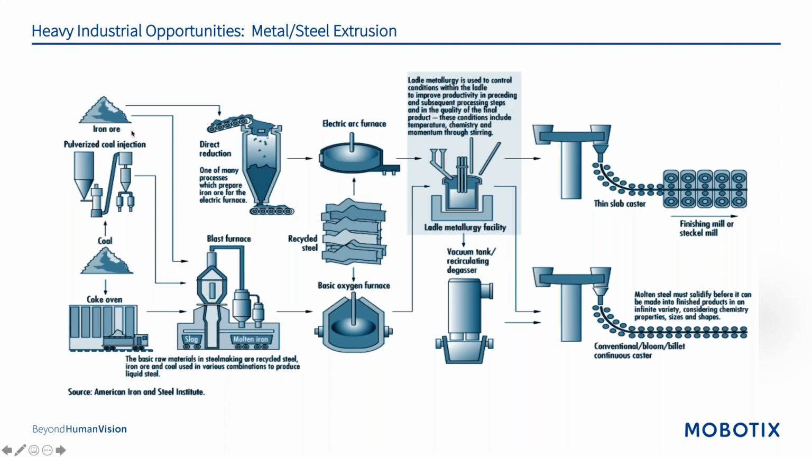Whether they're starting with iron ore or they're processing scrap metal and recycled steel, this entire process is nothing but ovens, furnaces, molten steel, and transporting that through an extremely long process to get to a finished good.